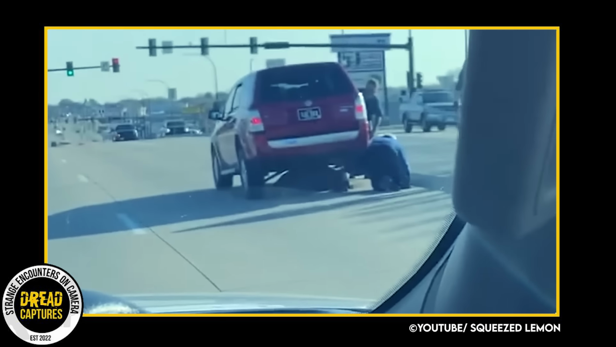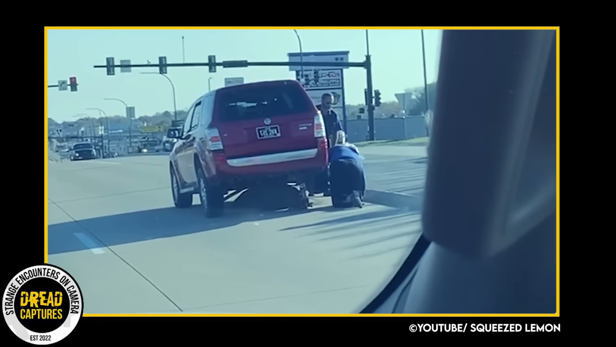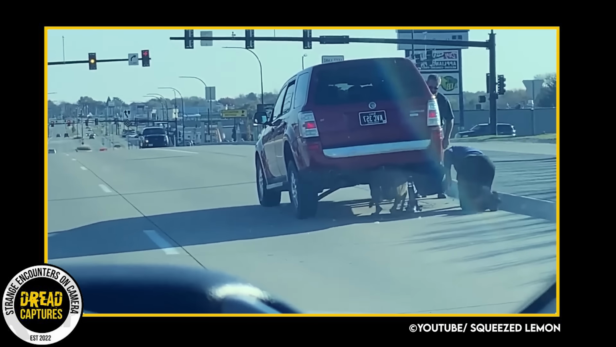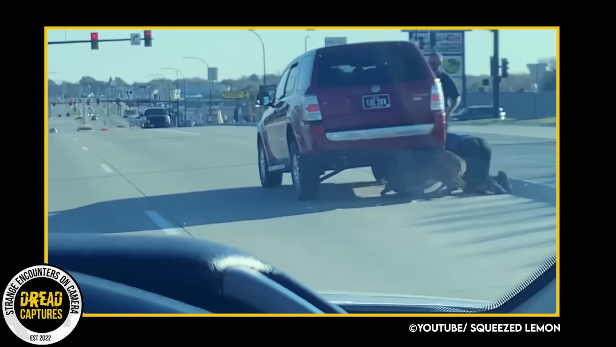This next clip is pretty strange if I do say so myself. A bystander films the moment a young buck became wedged under a vehicle on a major highway in the city.